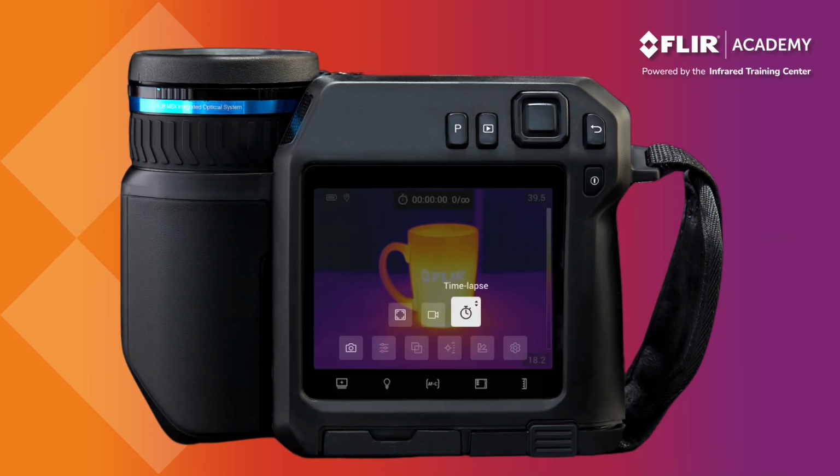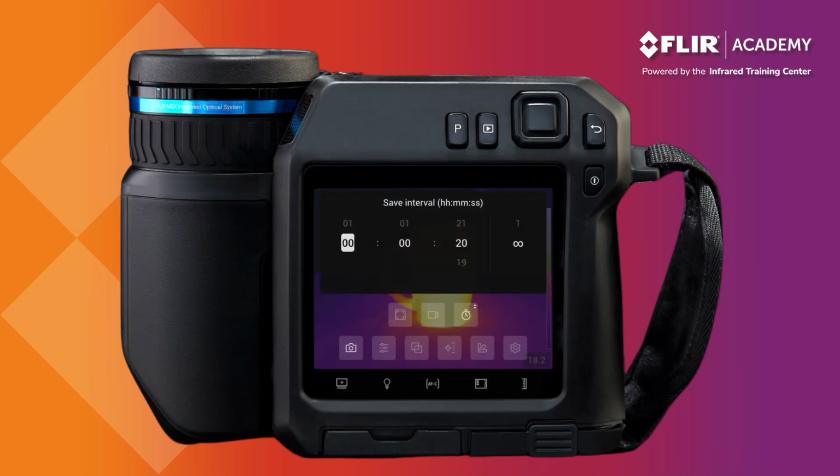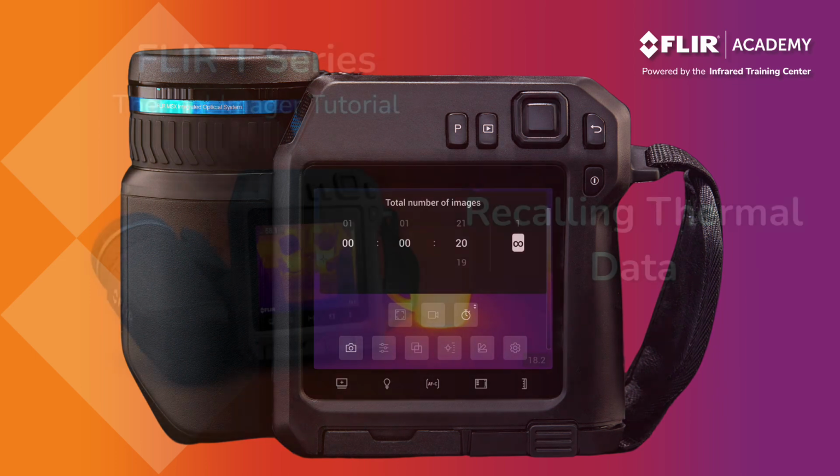Select Time-Lapse mode to configure the time-lapse settings. The first 3 columns allow you to set the time between each capture. The 4th column allows you to specify the total number of images that you would like to capture, with infinity being the first option.